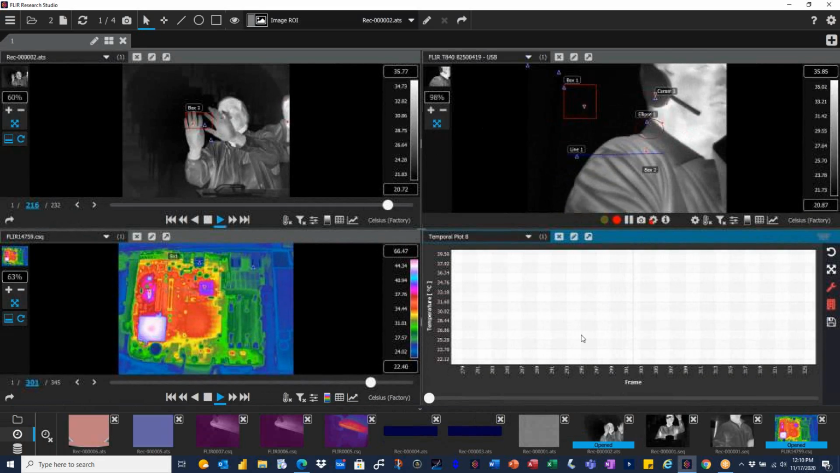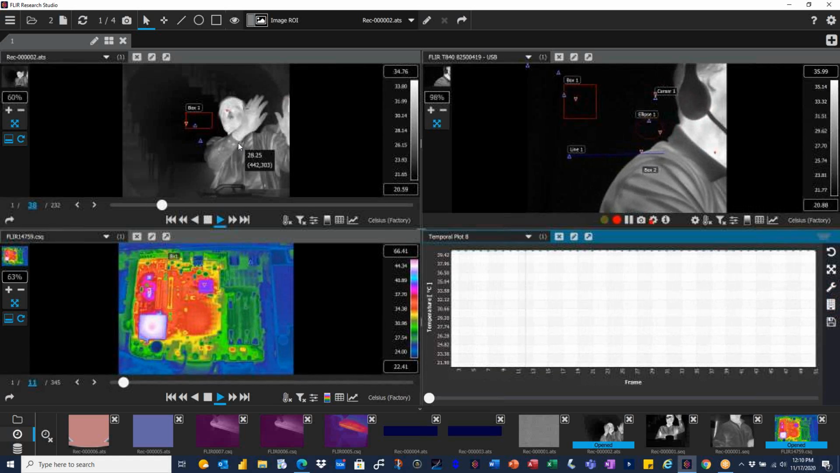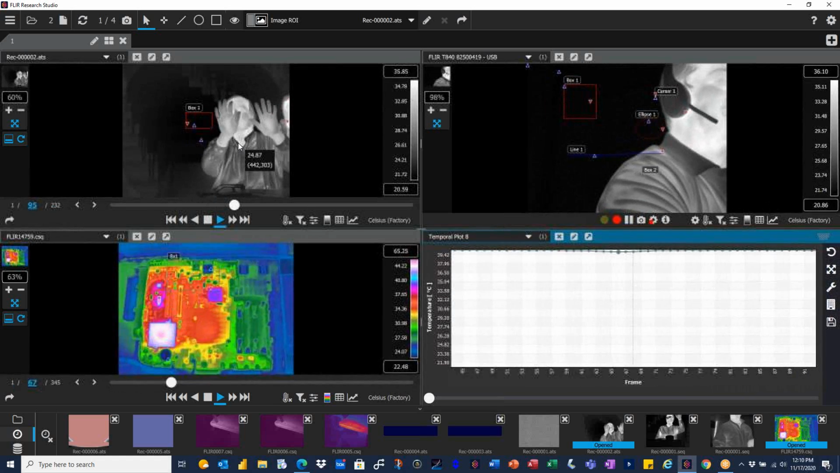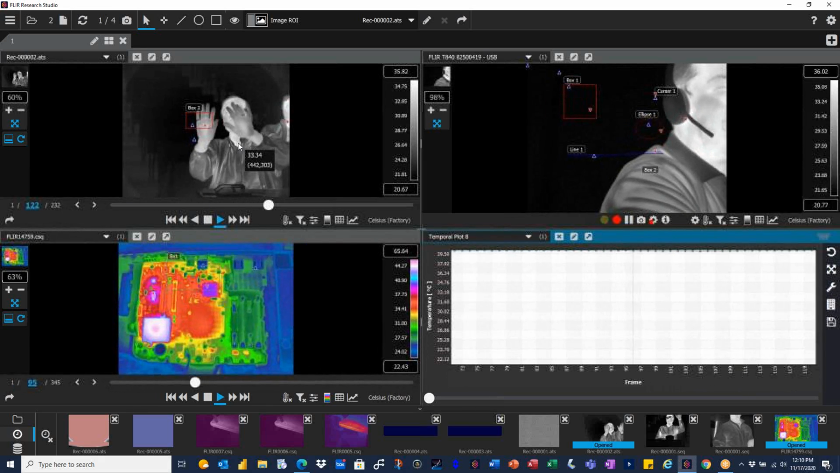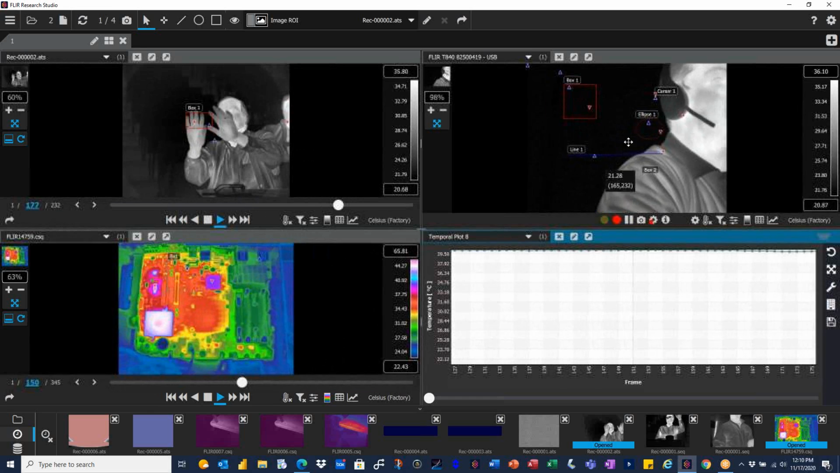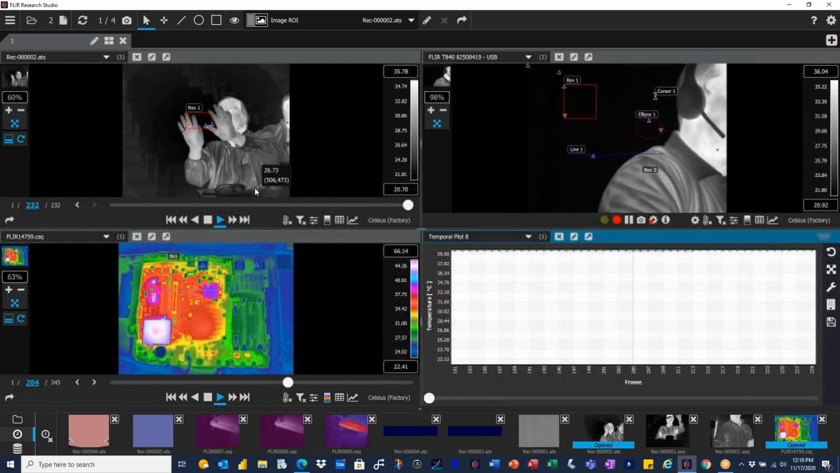That's a feature I love: the fact that you can record, let's say you had 4 cameras. If you're lucky enough to have 4 different thermal cameras from FLIR, thank you very much for that, by the way, you'll be able to record several of the same cameras at the same time. If you want to look at recorded events and compare them to a live event, you can do that as well. So you have all these options to run within the software.